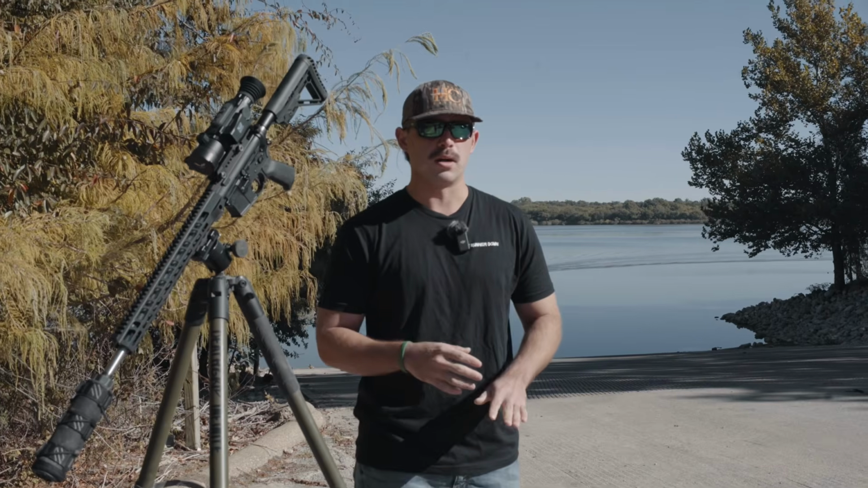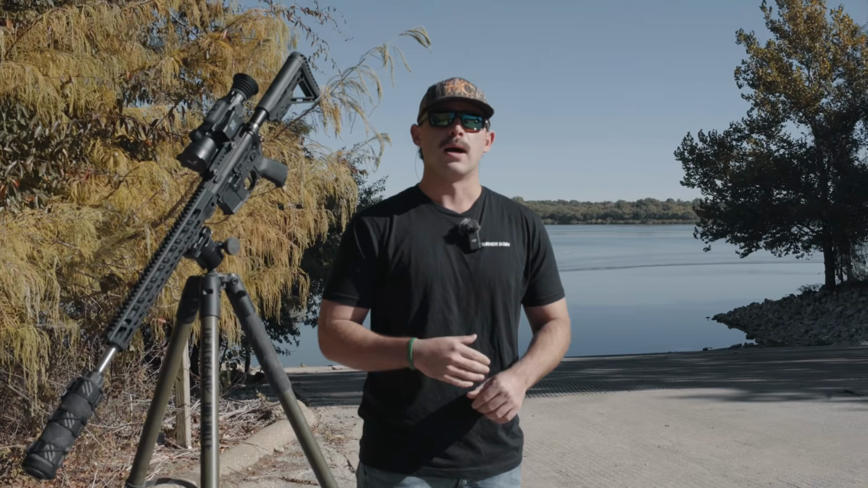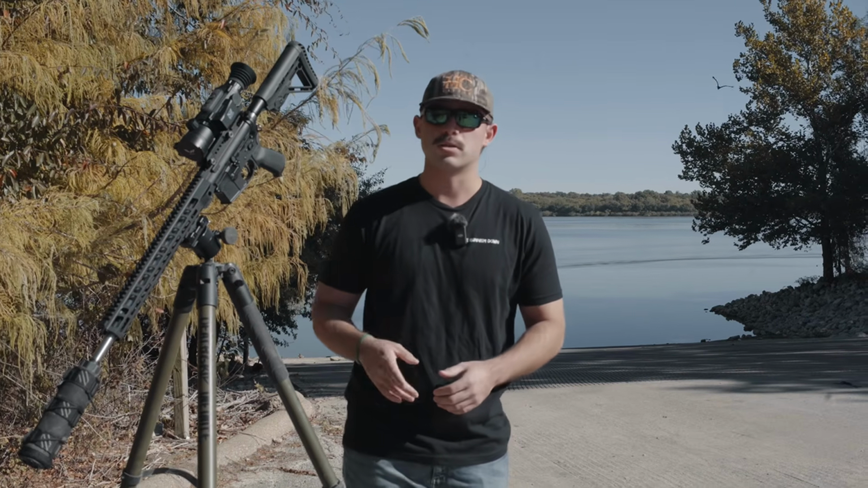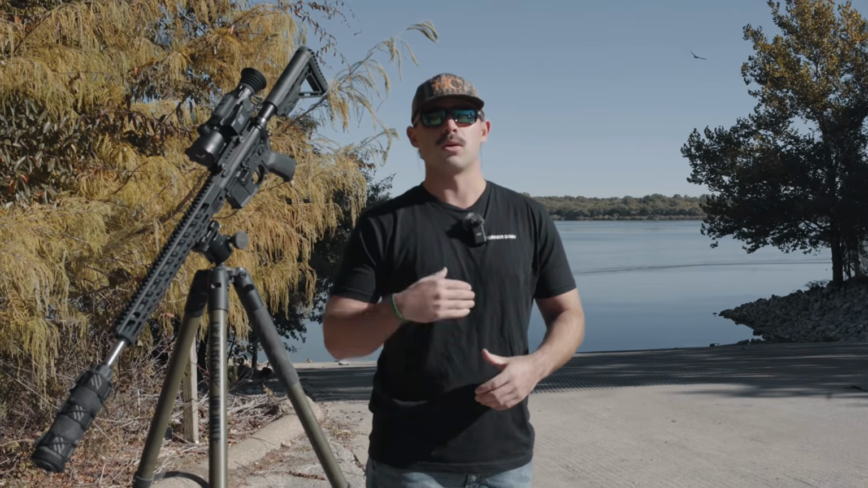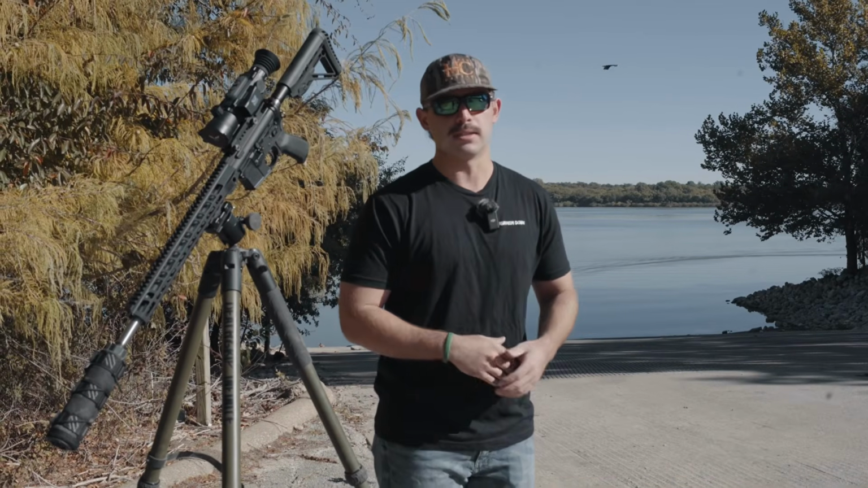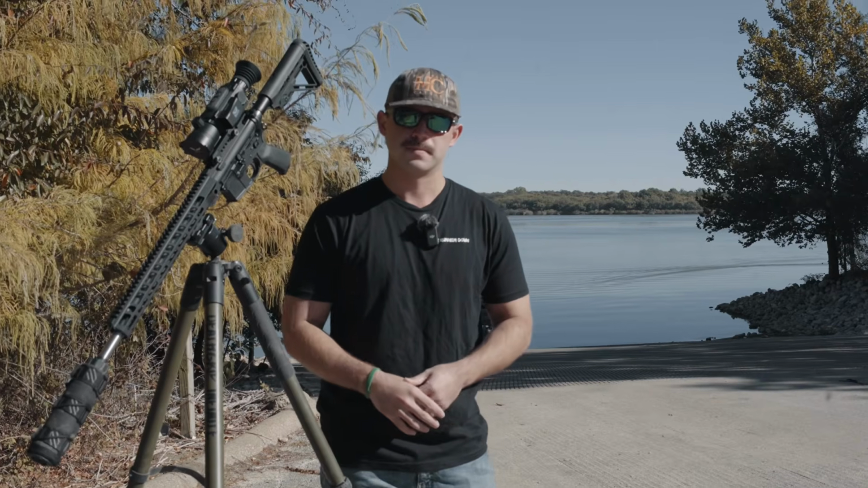Another thing, touching on the battery life and the batteries: this does not come with a rechargeable battery. I know with Pulsar, they have their own little batteries that go into the scopes, and they come with chargers as well. This one does not come with a charger. It comes with one 18650. So that's something I'd love to see going forward in redesigns of the scope: a battery that fits this exact scope, and a battery charger sent with the scope in the package as well. That would be staying up with the top brands, but also making it convenient for the hunter.